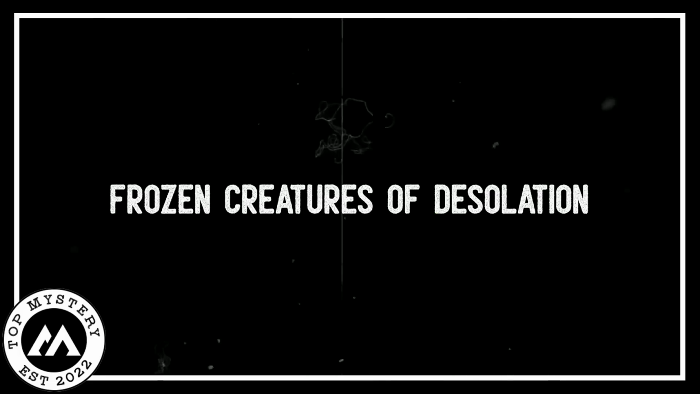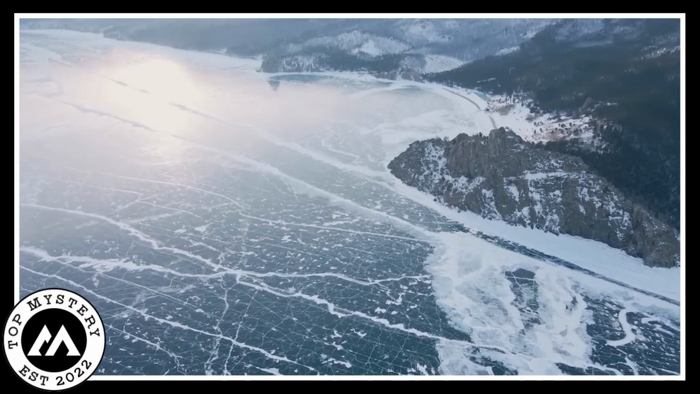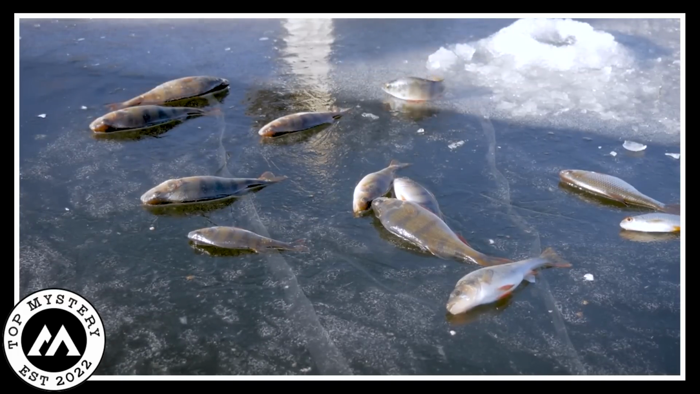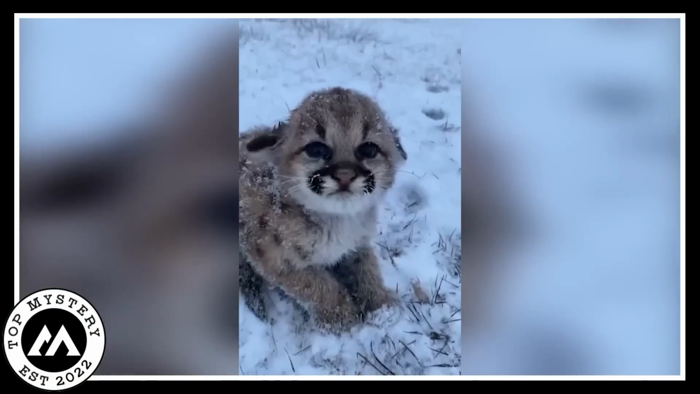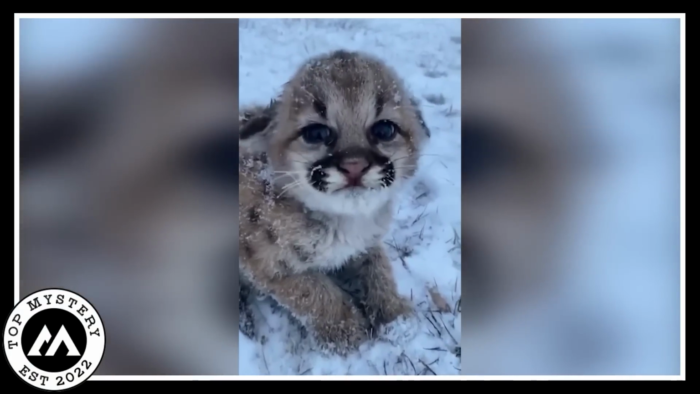Frozen creatures of desolation. In a frozen world, a scary video showed nature being really tough. It was super quiet as the camera moved over a super cold place. There, different animals were stuck, trapped by the freezing cold. A small tiger cub all by itself had lost its mom and got too far from safety.